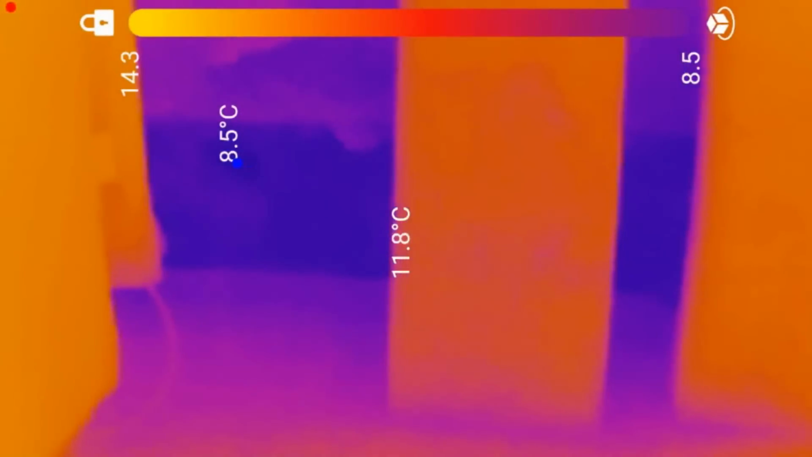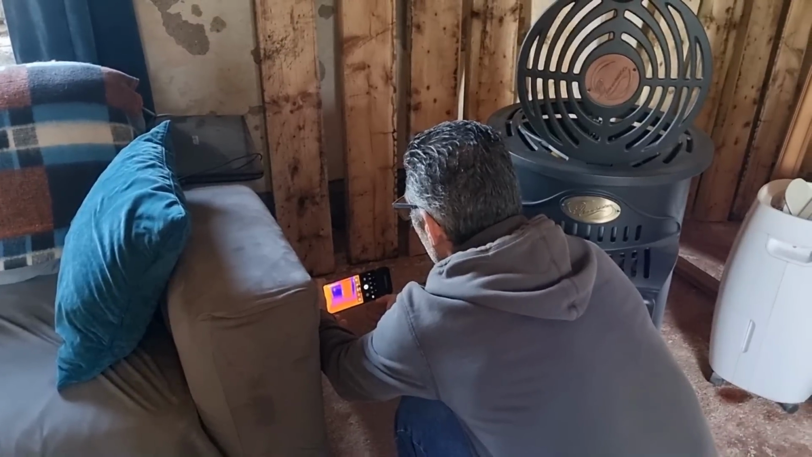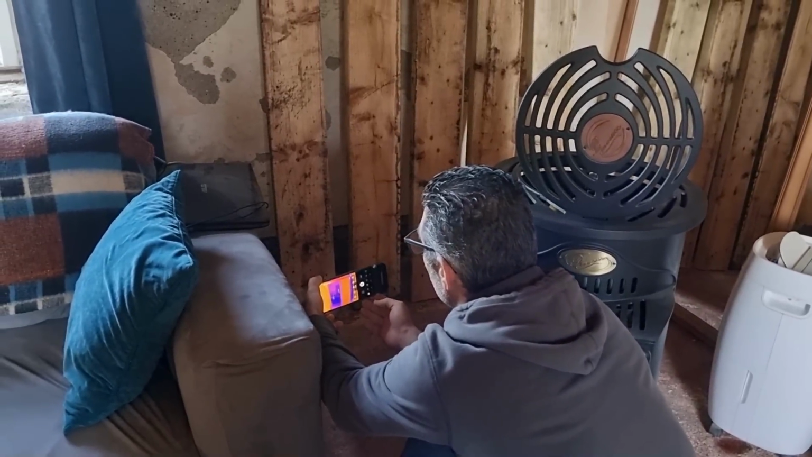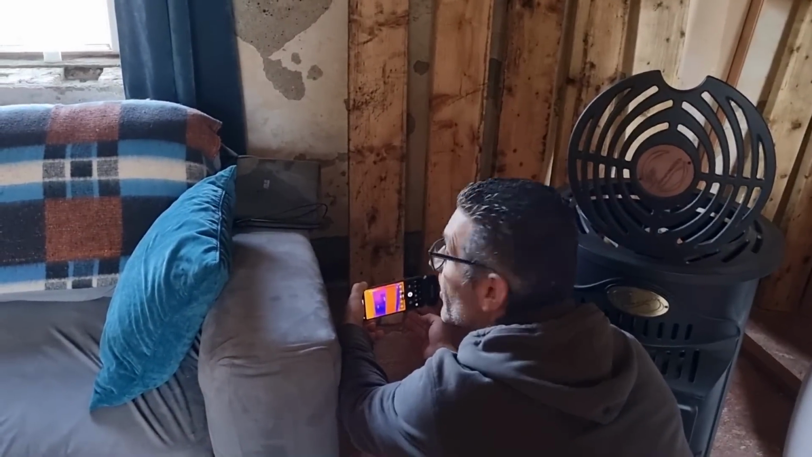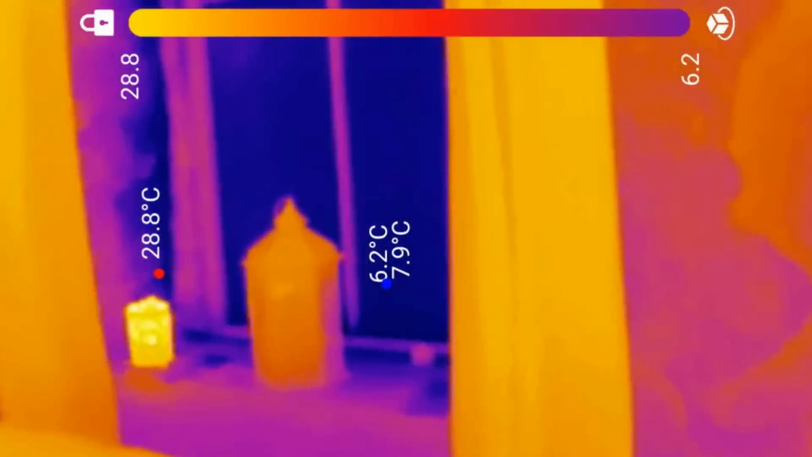Yeah, there is. Yeah, it's 8.5, and then just coming up slightly onto the wall is 10 degrees. So it's 1.5 degrees warmer where there's lime on the stone.